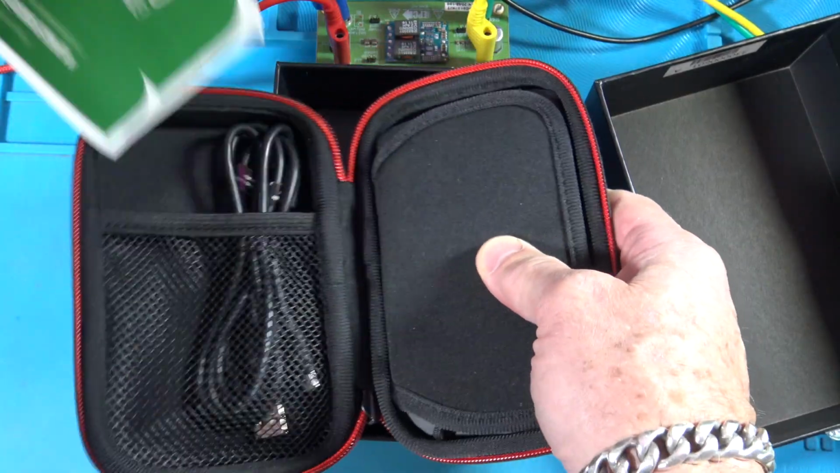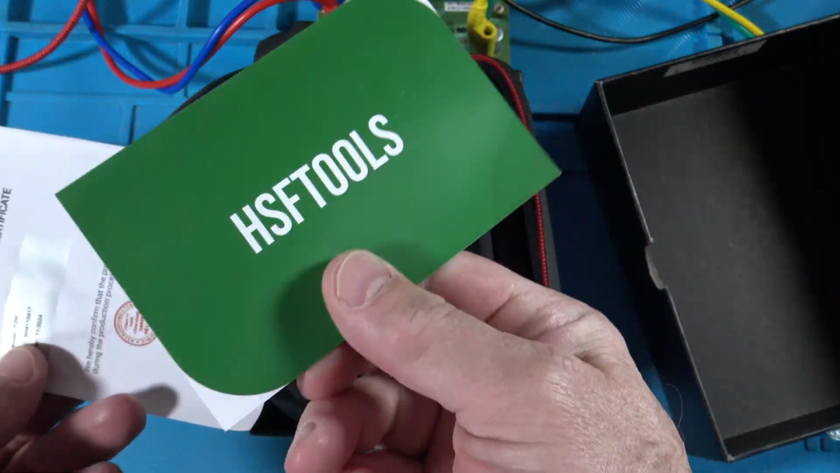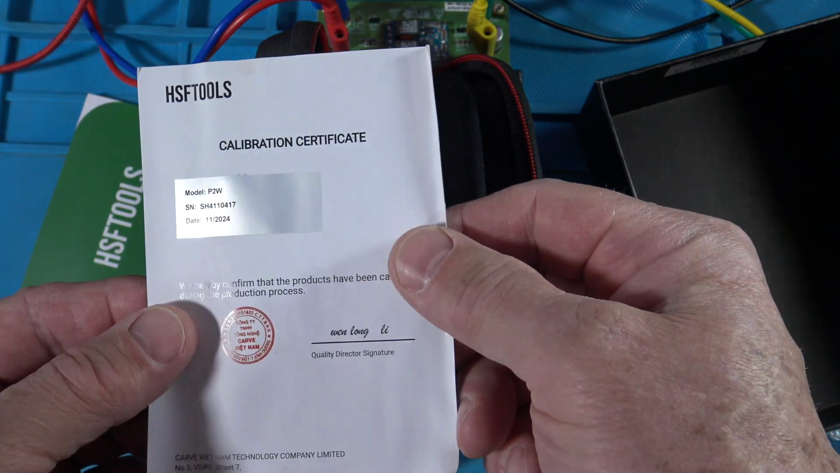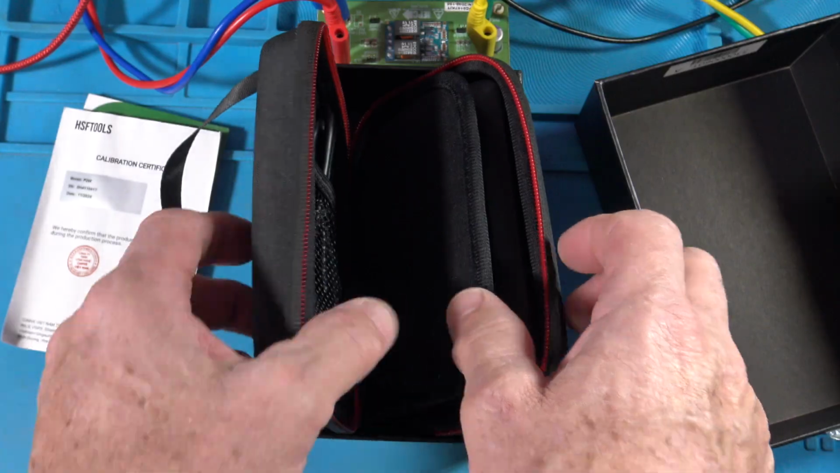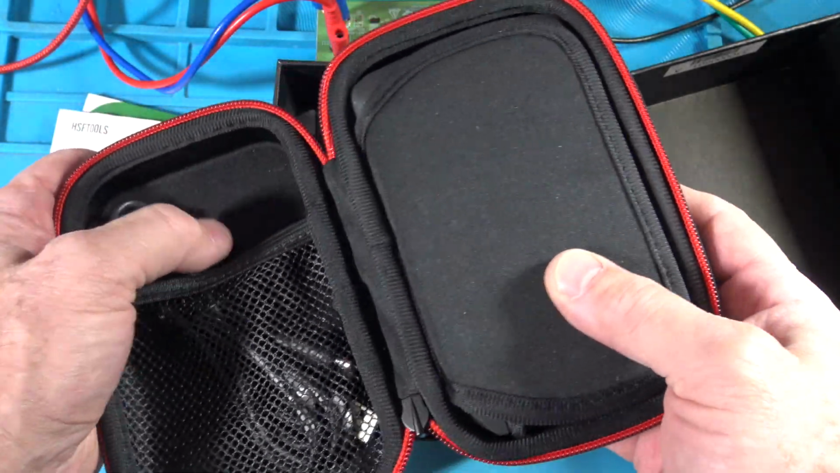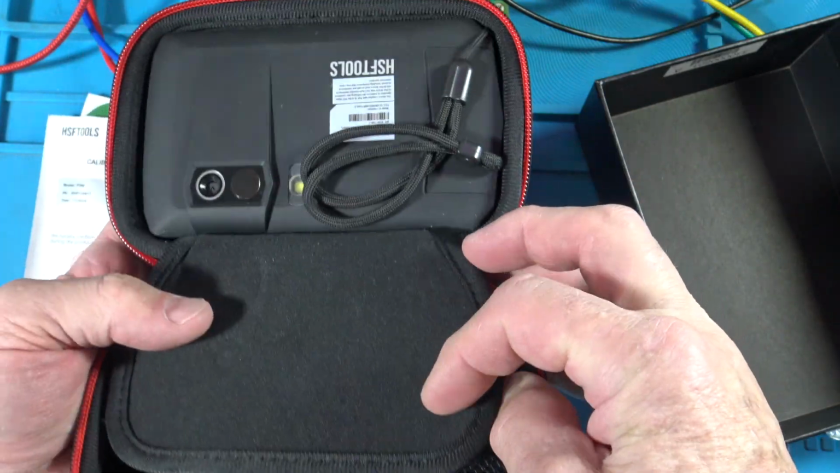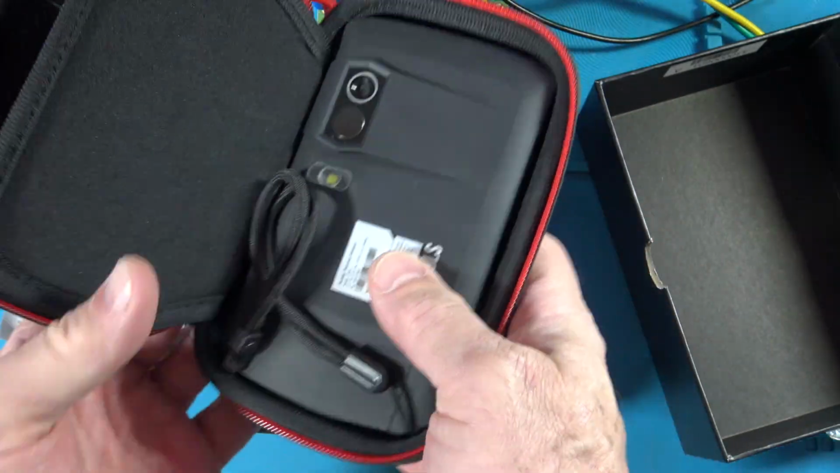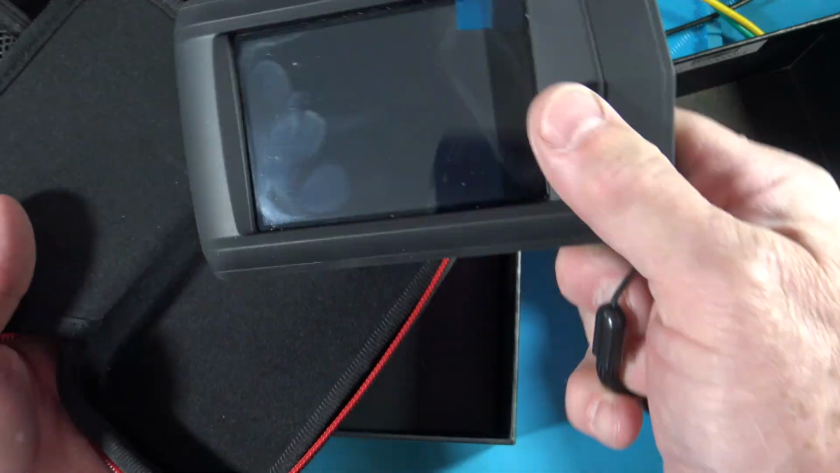I've been using this for a little while, guys. I've had it on the job. Thank you for purchase. Nice touch. Okay, a calibration certificate. You don't always get that, right? So, pretty cool. This is a high-end, top-end camera for not a top-end price. It's higher than some of the others, but anyway, here's the handle, the wrist strap, and there's the camera.